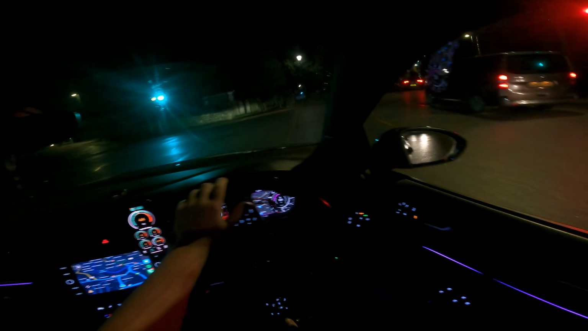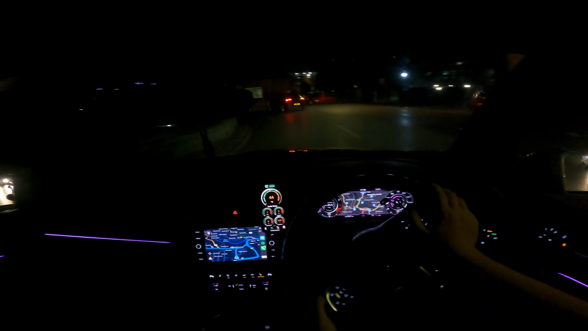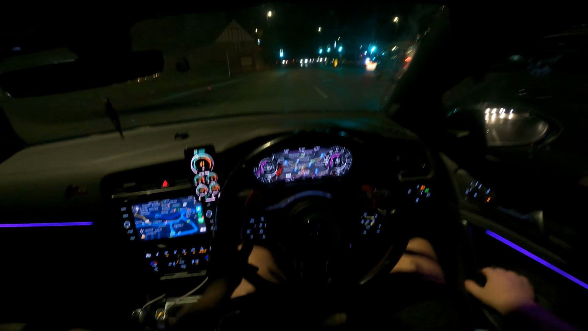But yeah, so we are in the Maidstone town centre now. There's not really much to do and drive around and show you, but yeah, it sounds sick though.